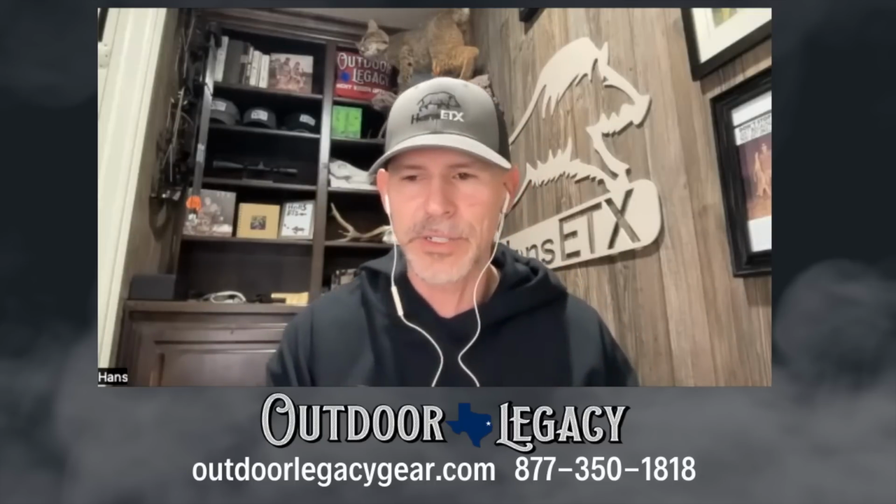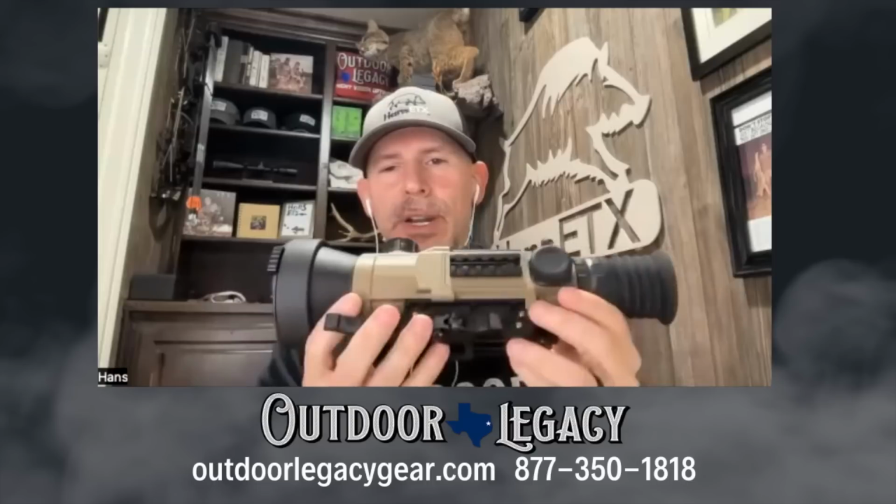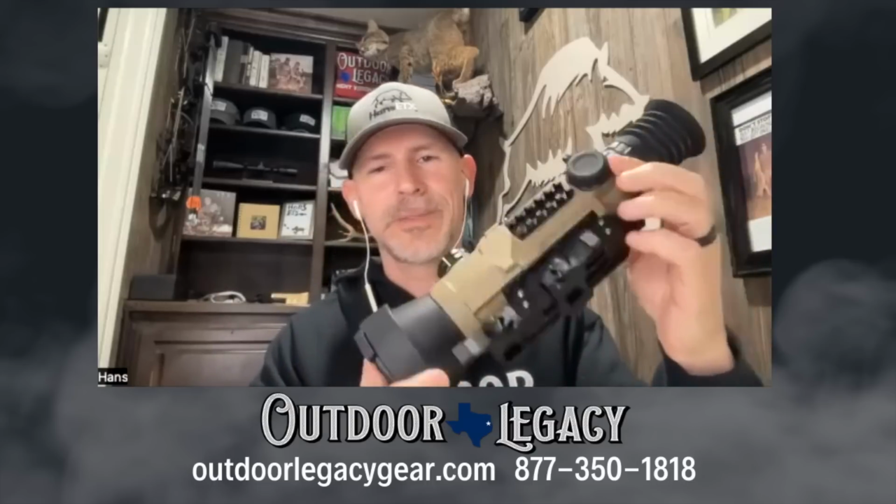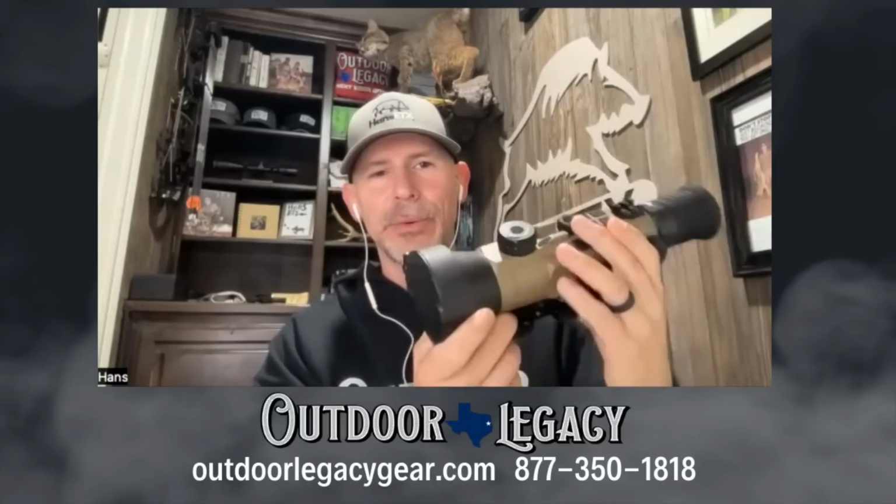Like Jason said, the laser rangefinder is coming later on down the road. We talked about the mount. It is a double throw lever locking quick release mount. People talk about springs and all this stuff. Man, I don't care if somebody hot glued beads on the side of it, as long as it works. I don't care what it's got in it.